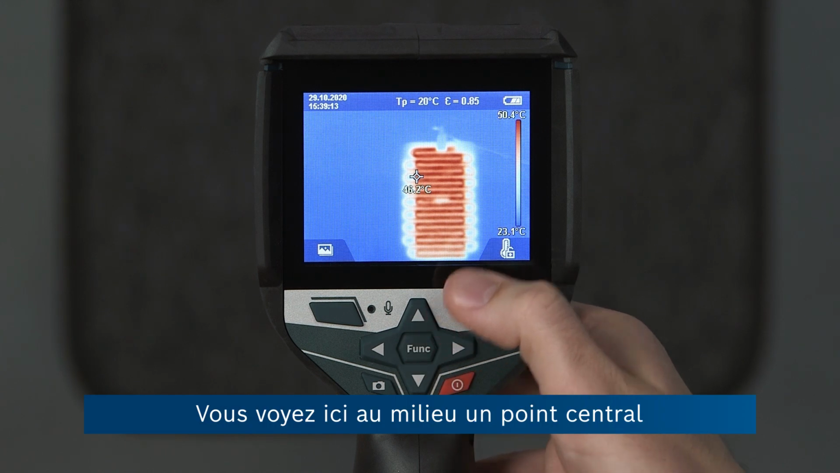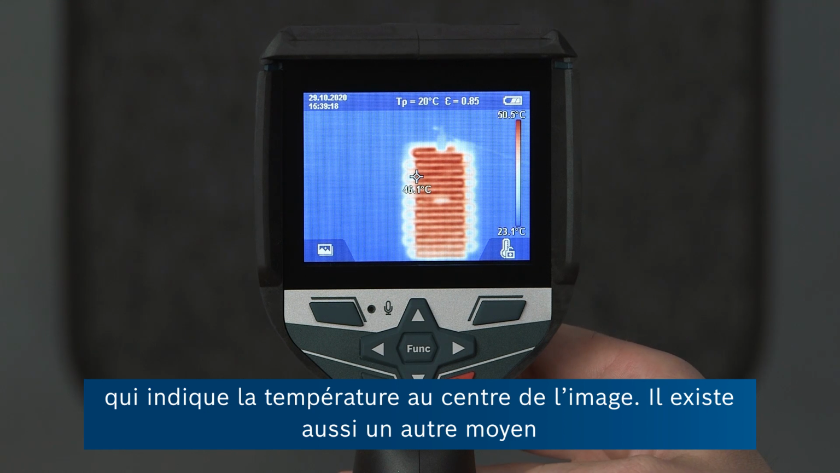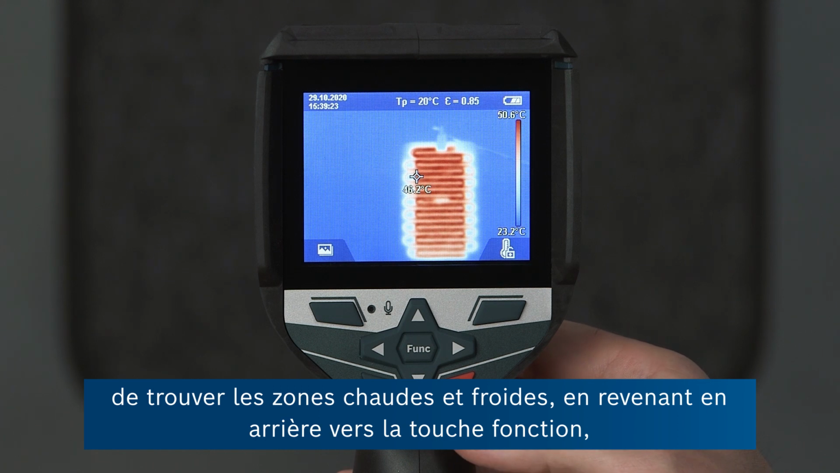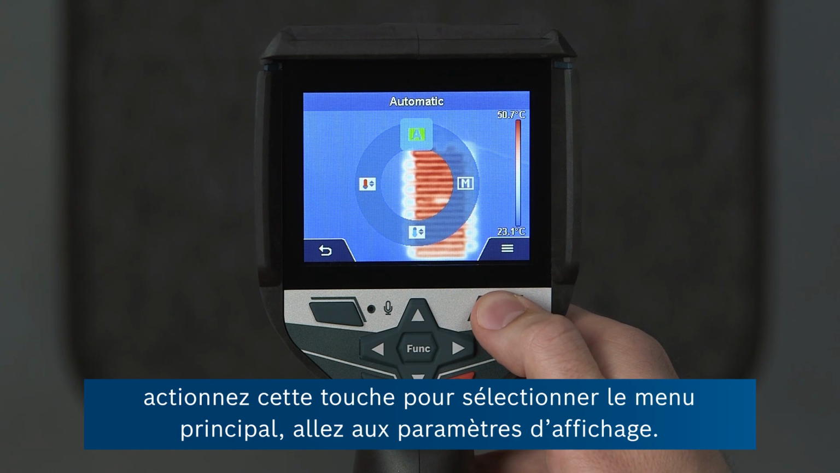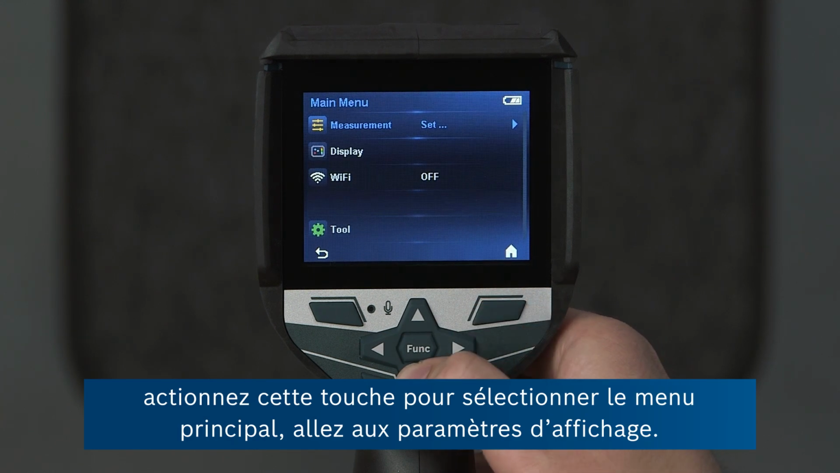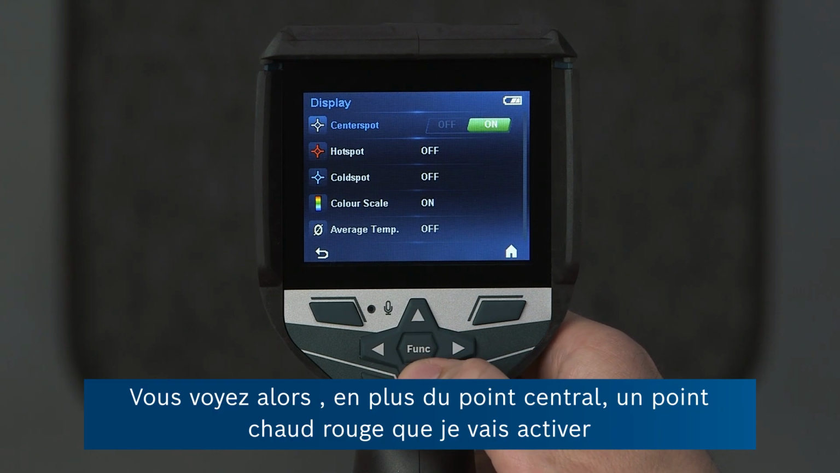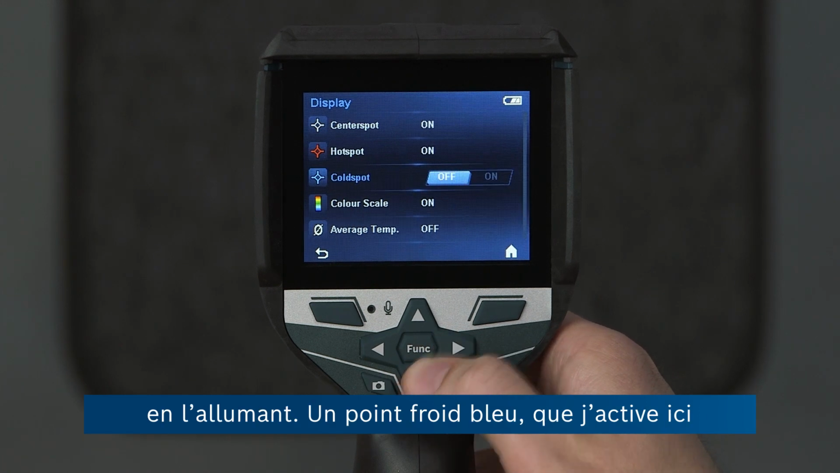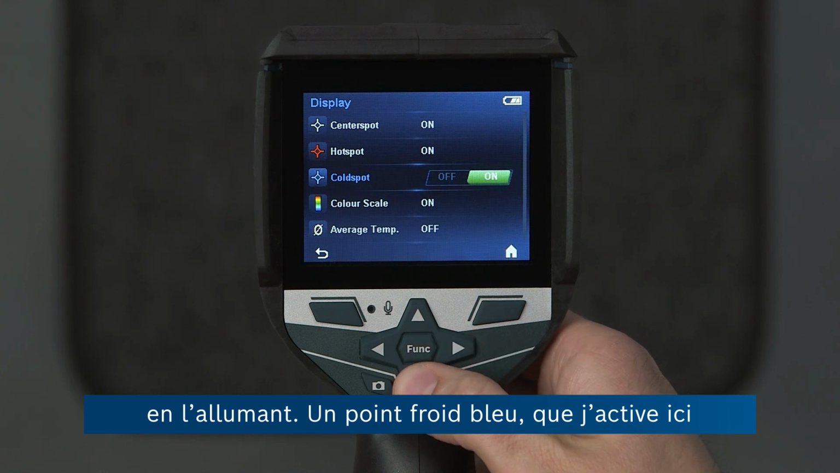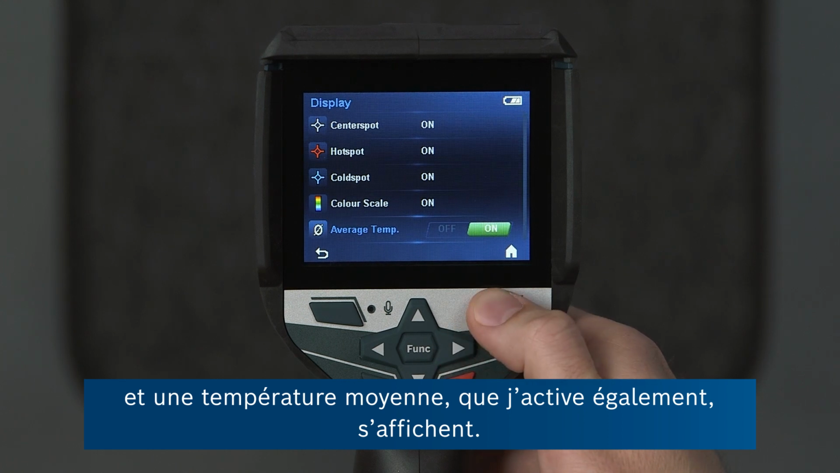And you can see here in the middle there's a center point which shows the temperature right in the center of the image. But in addition, if we want a second way to find hot and cold areas, we can go back onto the function key, press this button to go to the main menu, go to display settings, and then you can see, in addition to the center spot, there's also a red hot spot that I'm going to activate by turning it on, a blue cold spot that I'll turn on here, and an average temperature display, which I'll also turn on.